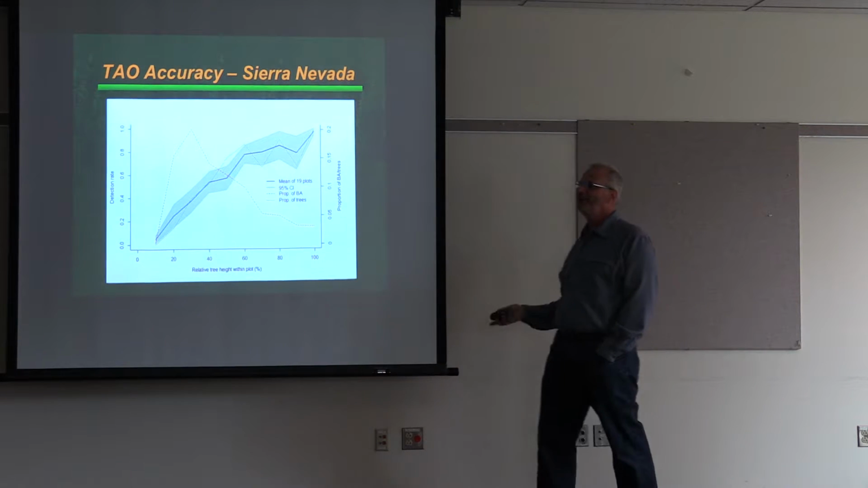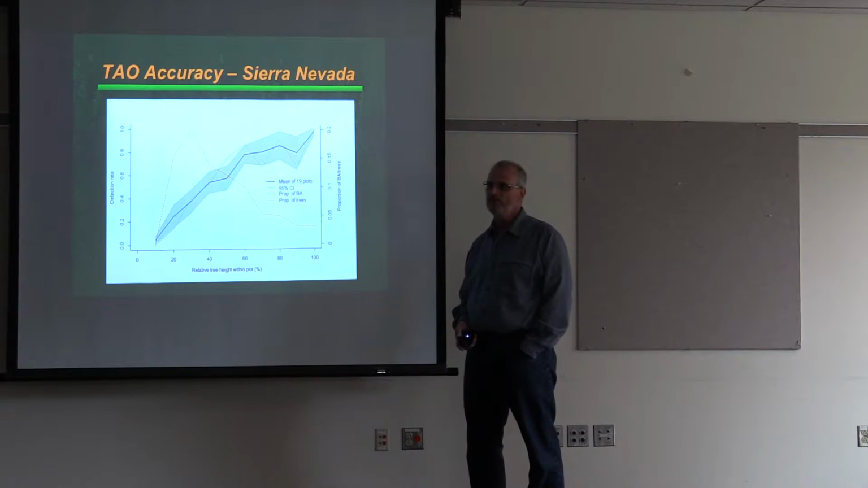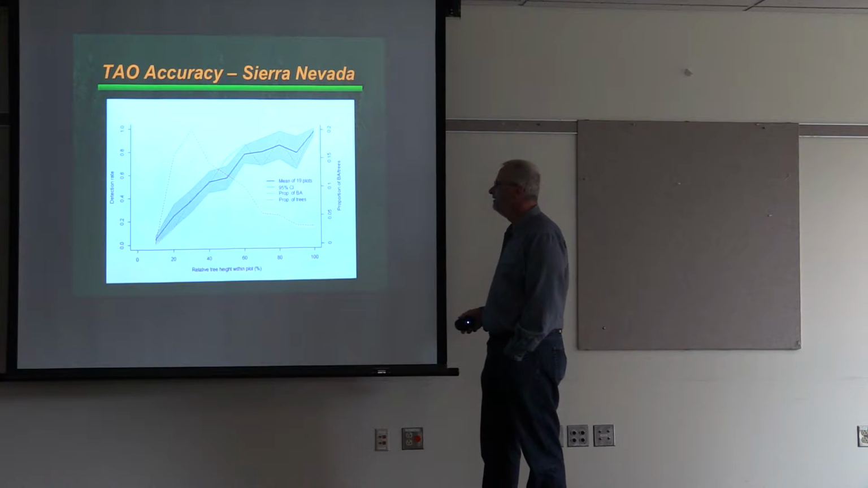So you cannot take this and throw this into FVS, grow your forest. That's why we call them tree approximate objects. This is a model of your dominant trees in stands.